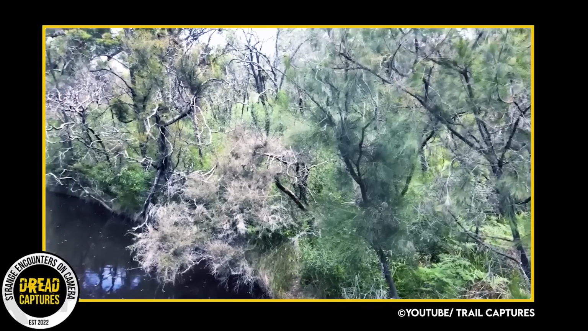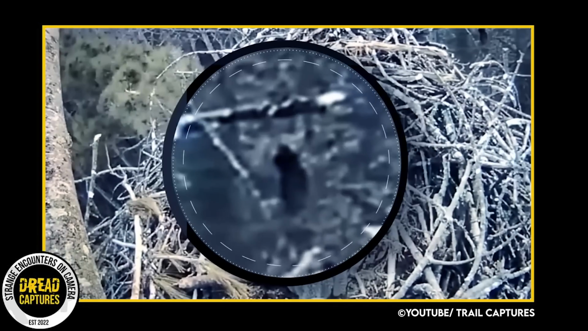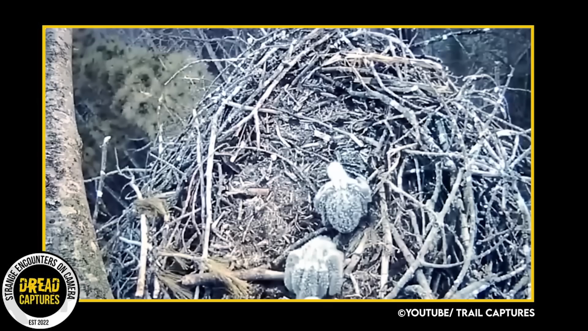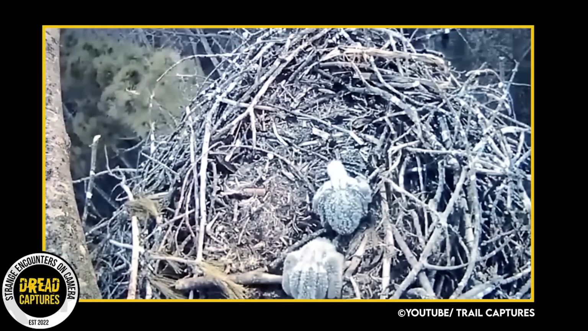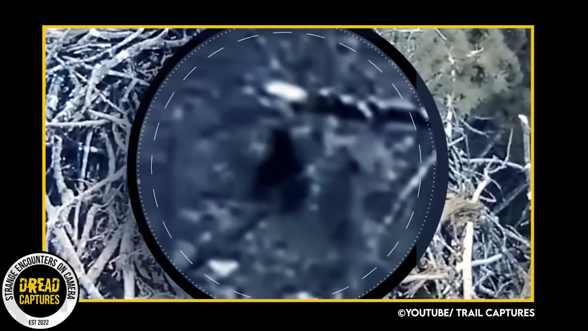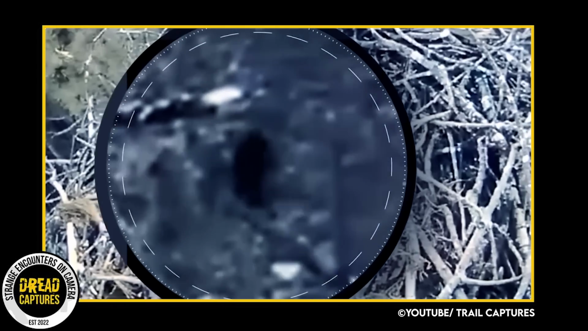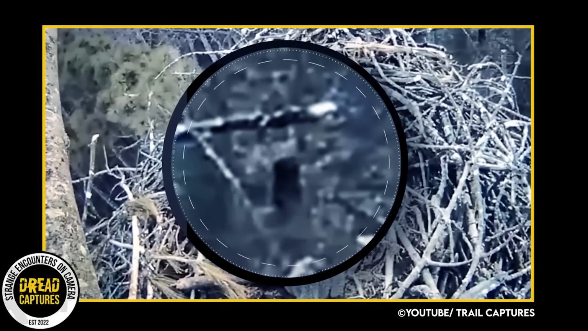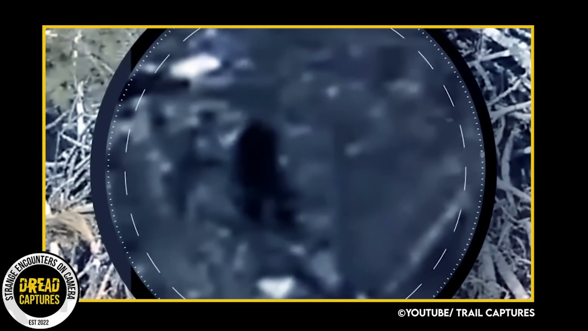A trail cam installed in the woods of Michigan State in September 2016 captured something spooky. Initially, everything was fine. The camera filmed adorable moments of tiny eaglets in their nest. But suddenly, a black bipedal creature appeared from behind a tree below the nest and walked away. Due to the blurred image, it's difficult to identify the creature. However, many people believe it was a Bigfoot.